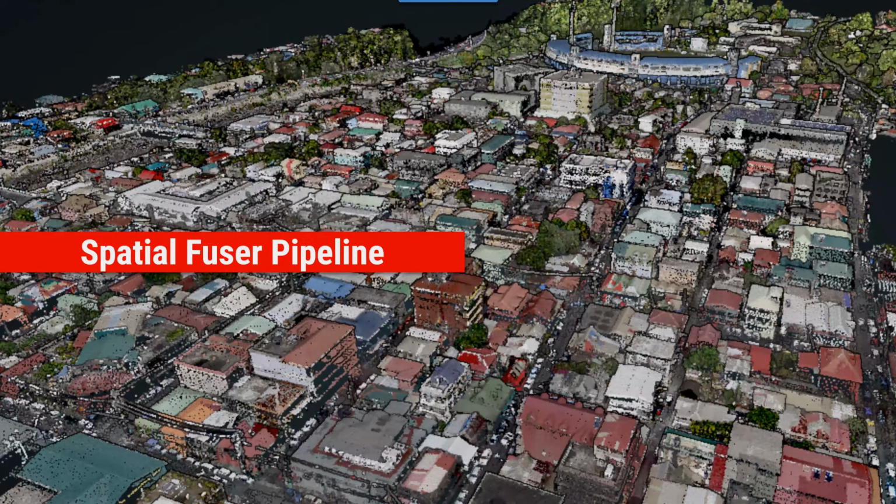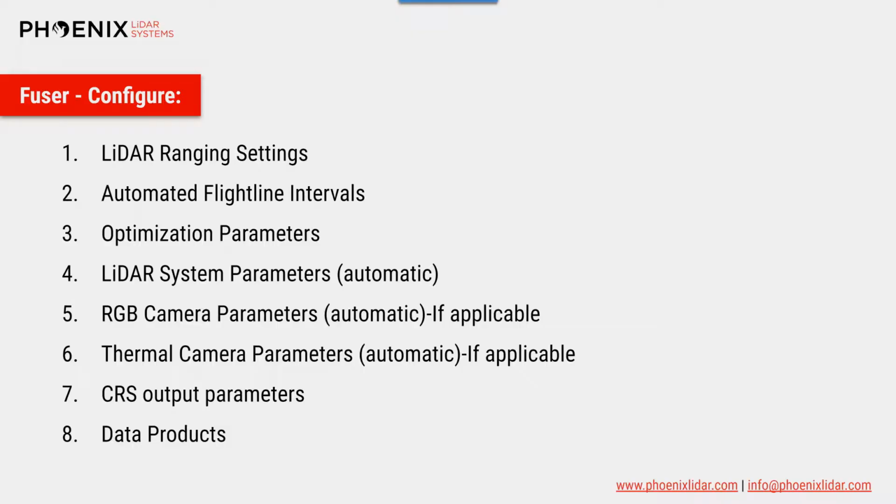Spatial Fuser, on the other hand, has many new features. In just a moment, I will transition from the slideshow to a live viewing of the new LiDARMill, and I will show you the new Spatial Fuser configuration tabs in more detail. As for now, here's a list of the 8 configuration steps.